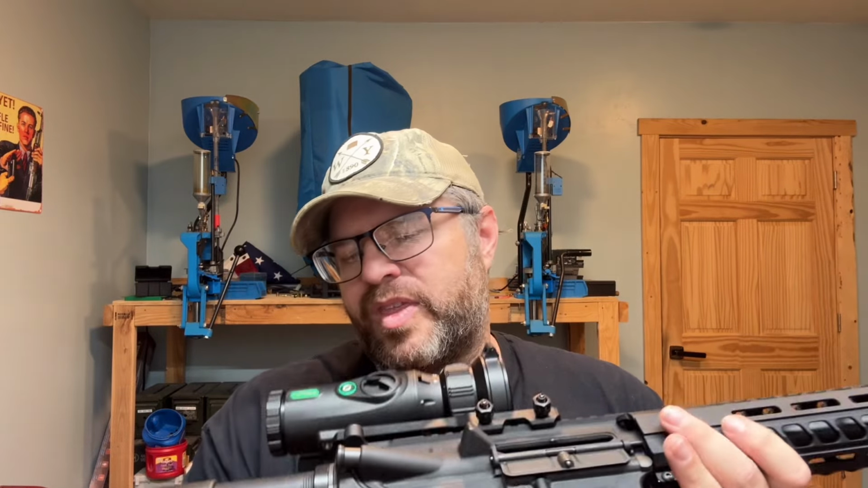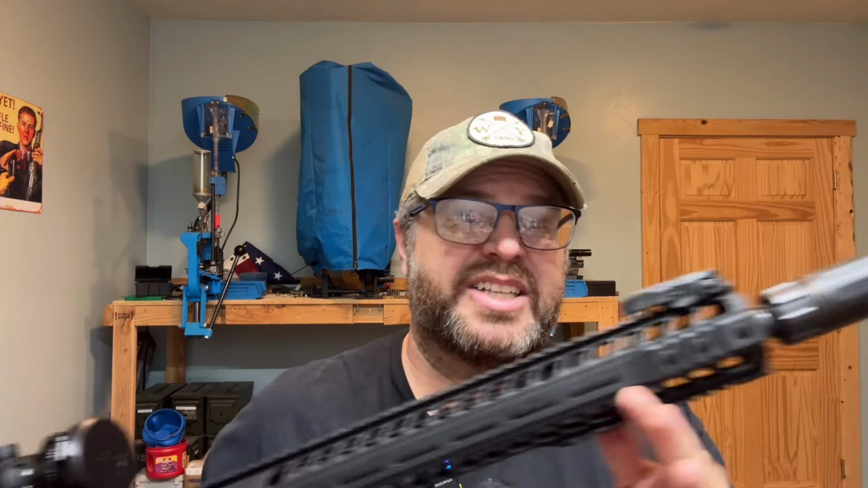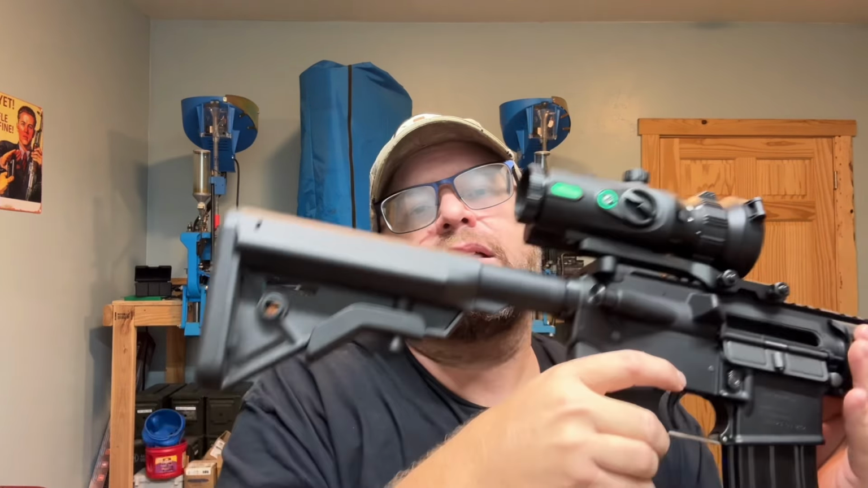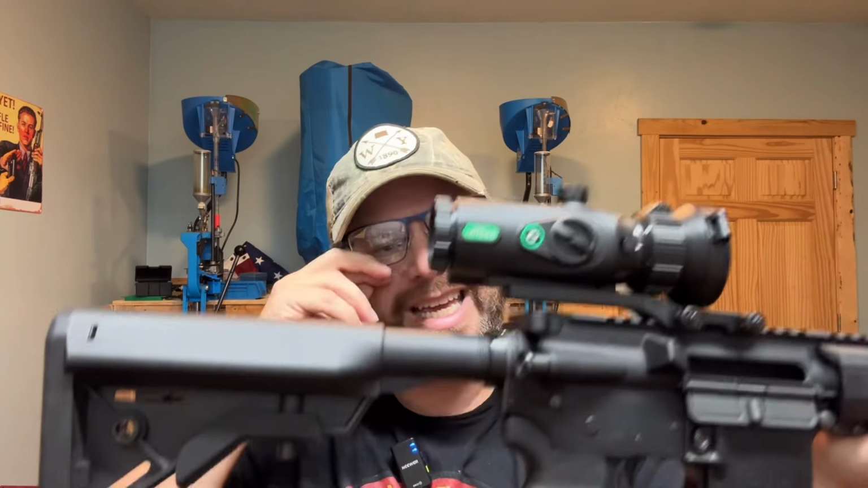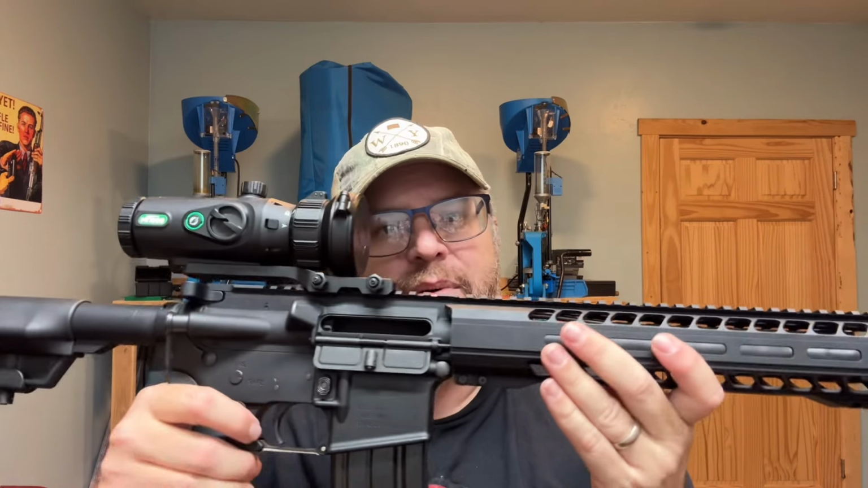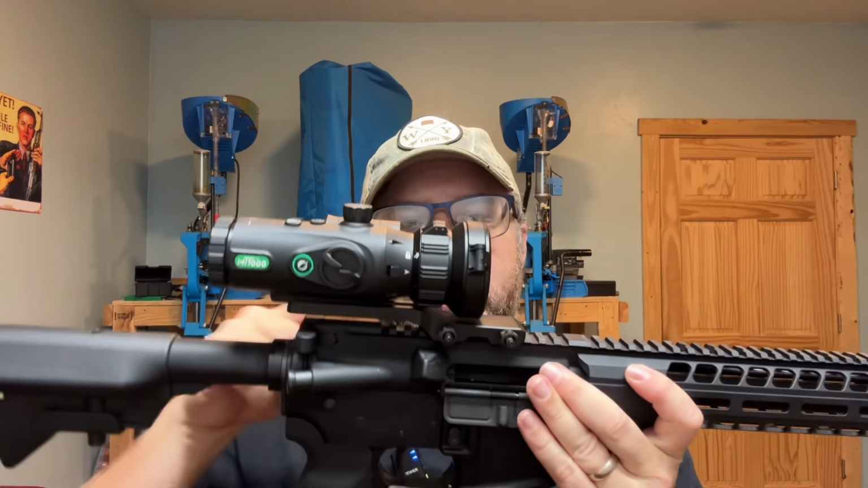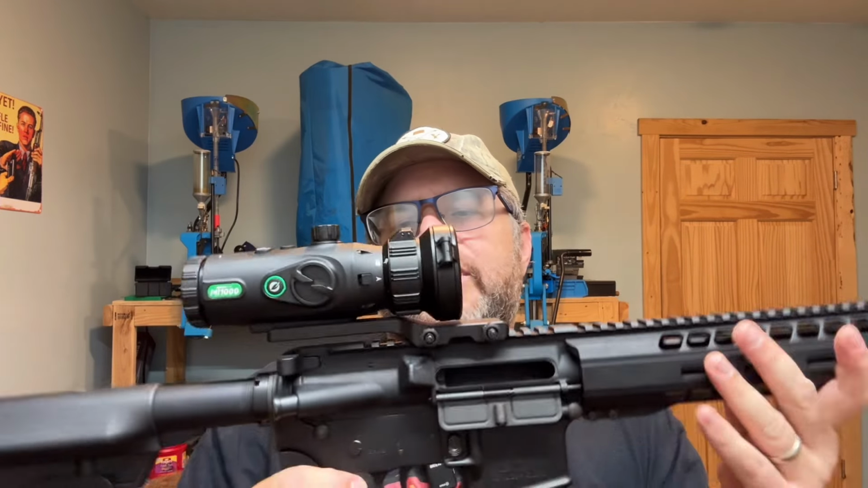Okay, folks. So what do I think of the MT1000LRF sight? I think it's cool, man. As you can see, we have it mounted on this Radical Firearms SOCOM MHR AR-15. This thing is endlessly customizable for what you get and the capabilities. It's super cool. A couple of things I mentioned before: if you have a setup with irons, like the backup iron I had on this, it won't clear, so you're going to have to take that off. But in a setup like this, you don't really need irons. I just didn't take this off for the test.